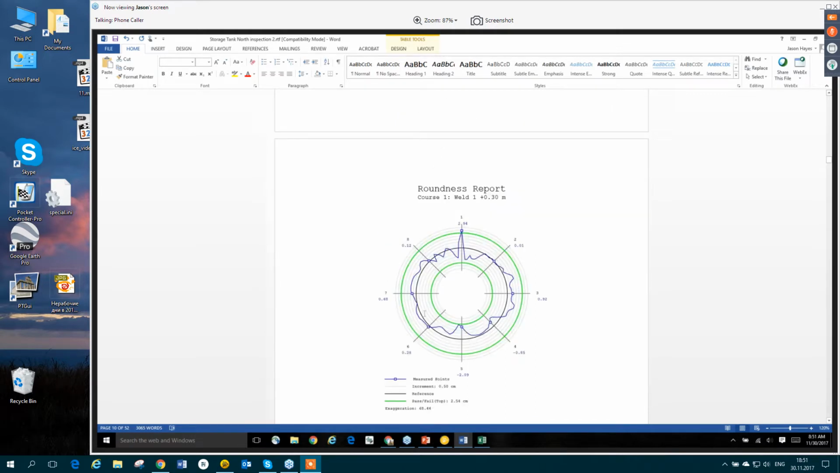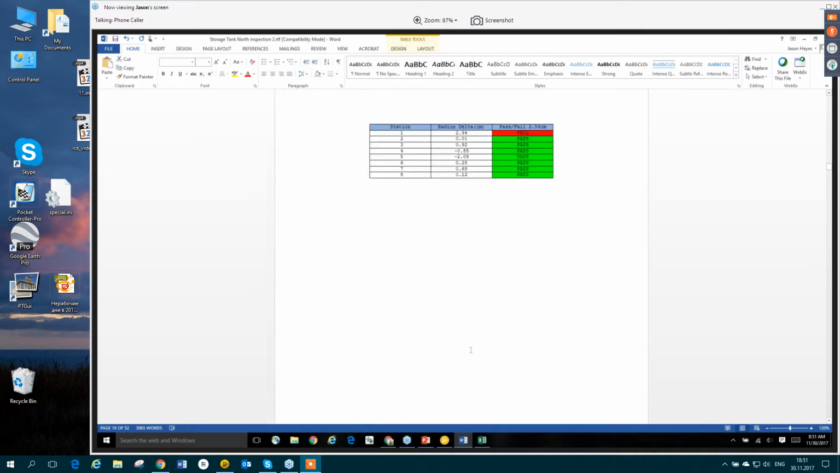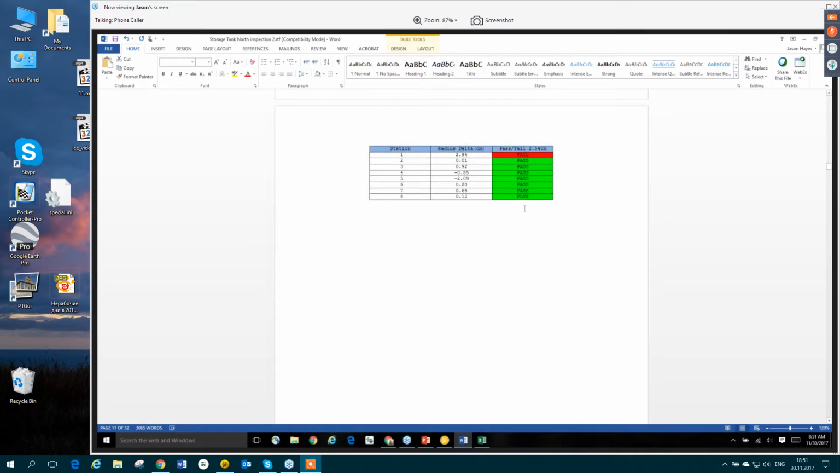So very similar, we'll have a black line circle representing a true circle. We'll have our green lines representing our tolerances for pass or fail. And then we'll have the blue line representing what's going on. And if you scroll down, you'll see the same information. Now this is at a certain height on the tank, and it's showing you what's going on at each of those 8 inspection stations. And again, table form, so we can copy and paste it right into a spreadsheet if we want.